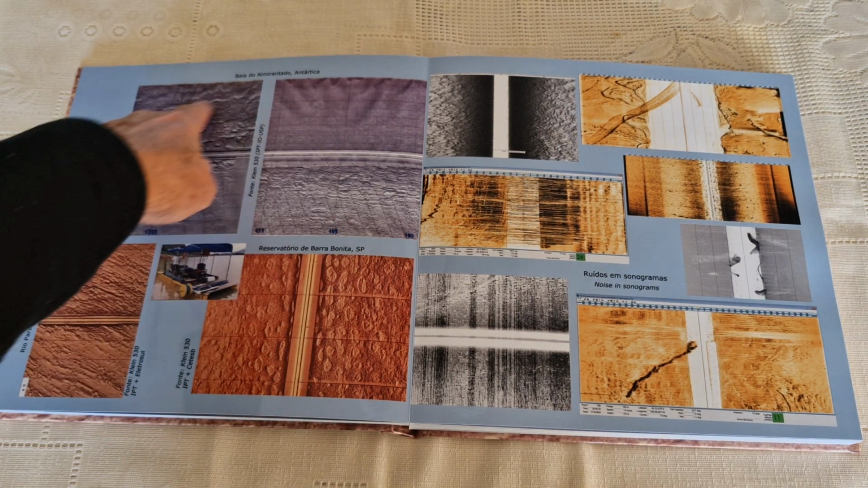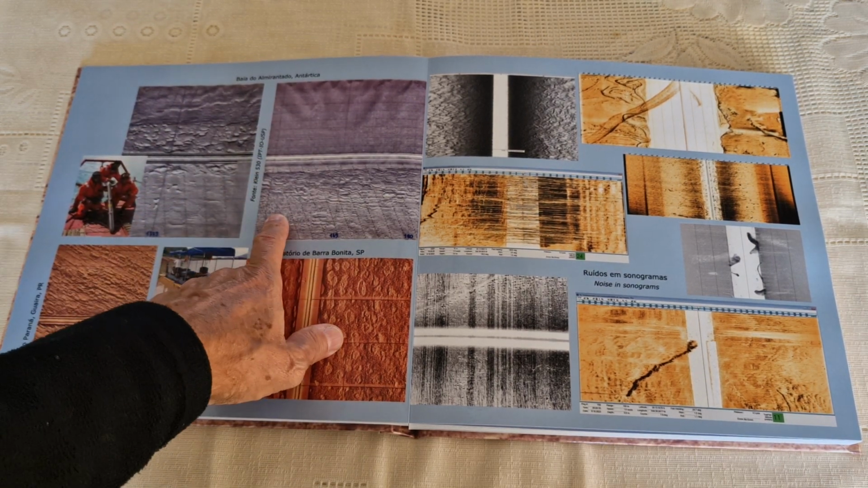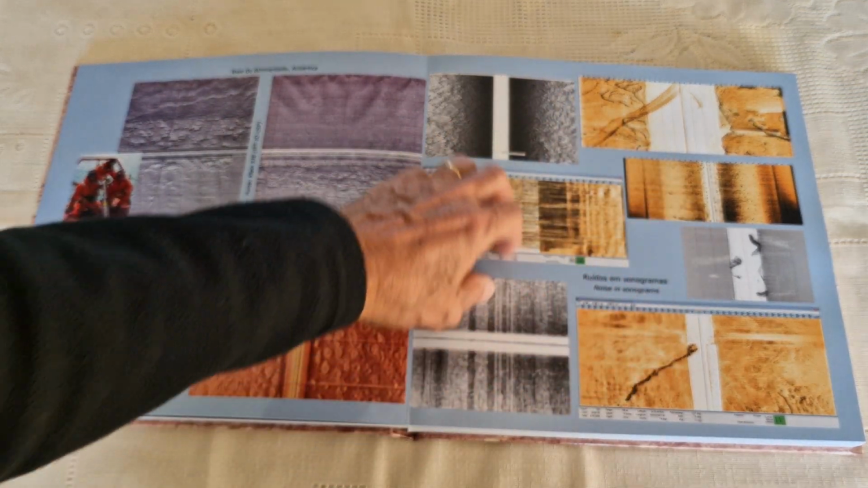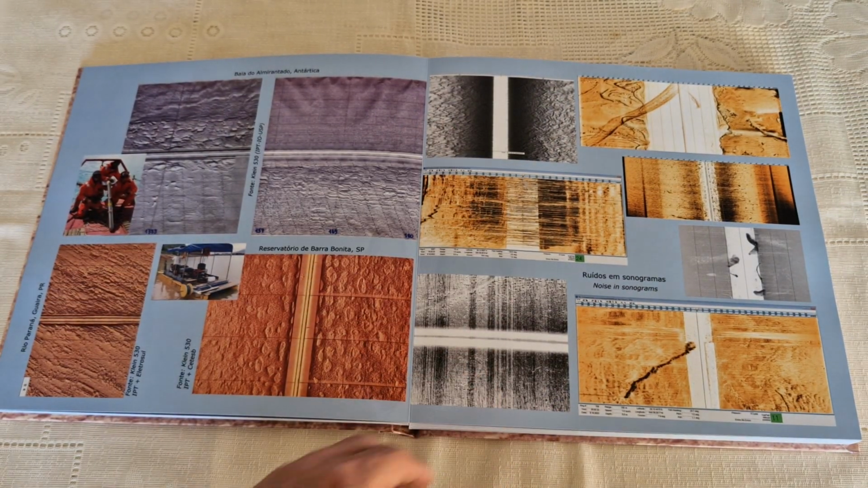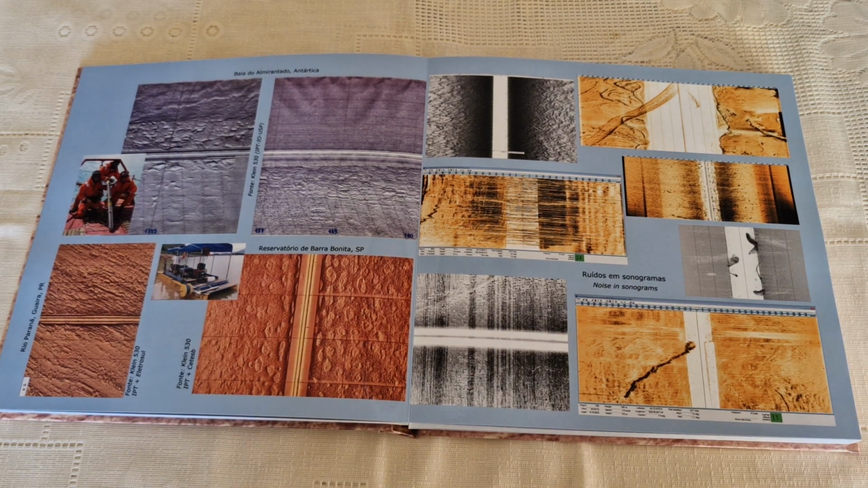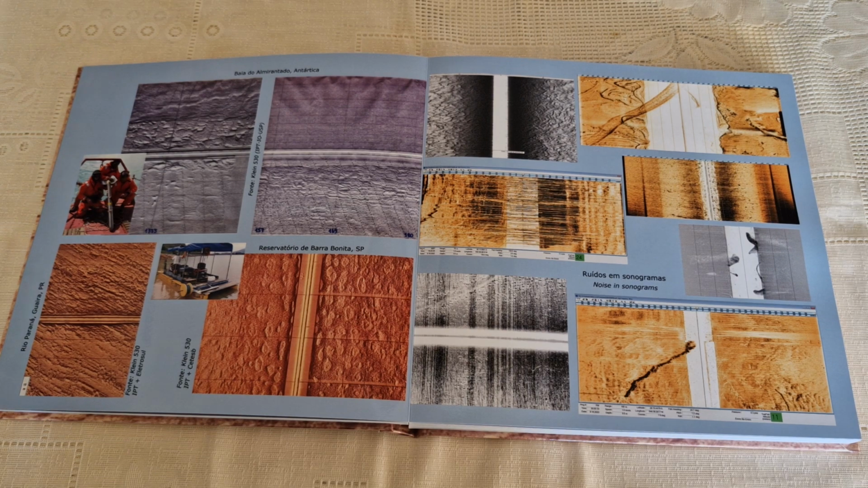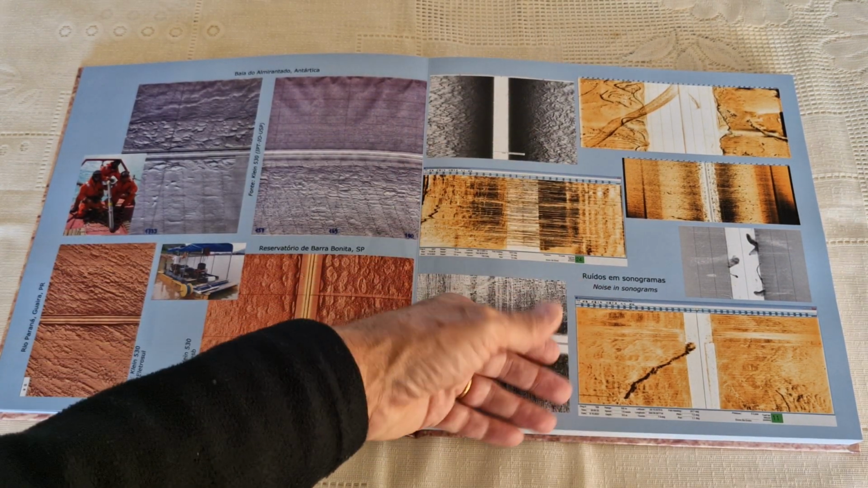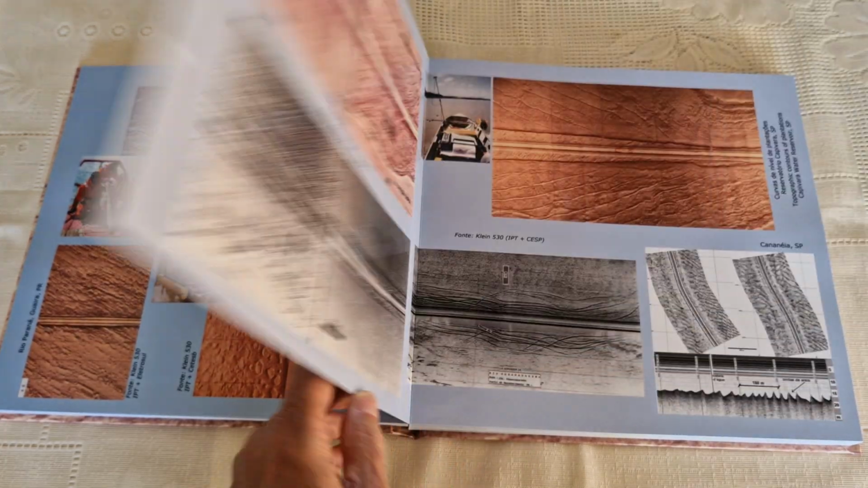Here is some imagery I got in Antarctica. I went to Antarctica 20 years ago. I also present here a page about some noise. Sometimes you get noise. If you have a good system, of course, noise tends to be far away, but sometimes the noise comes. So to see how the noise appears, I chose some examples.